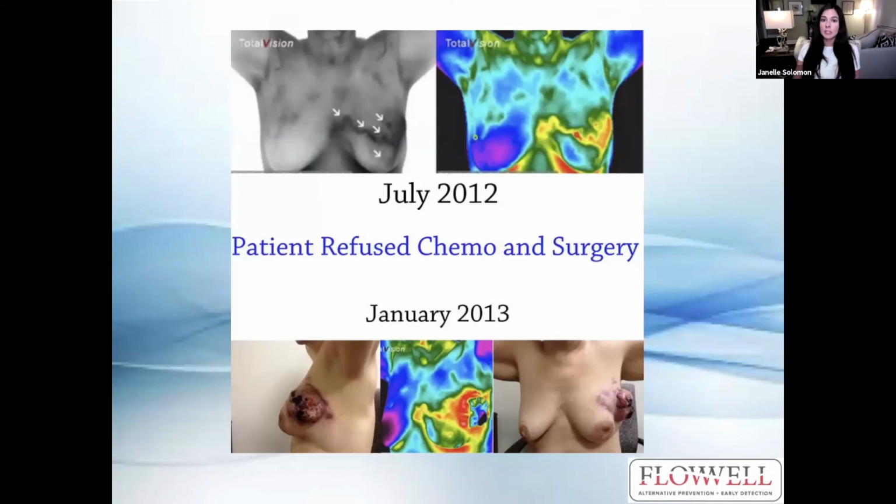Little disclaimer, there are some graphic images. Here's one of them. The patient refused chemo and surgery and wanted to do a natural treatment, which she did. And she's still with us. So thankfully, it worked. There is a time and place for conventional medicine for all my holistic ladies and gentlemen, but it's always up to the patient and what you feel is right for your body. And this woman was monitoring her cancer progress and her natural treatment with thermography.